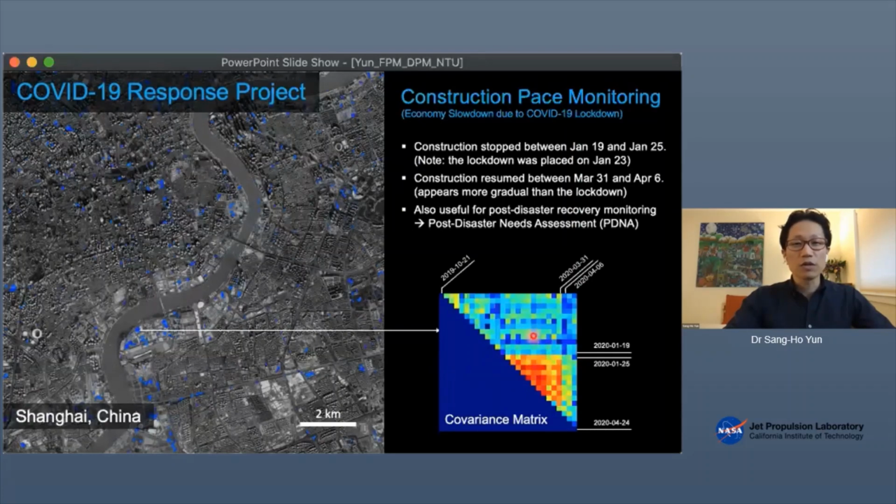This means that coherence was low in this construction site because of the human activity, and then it stopped and suddenly became high coherence, meaning the SAR images in this time period are similar to each other. And that timing was sometime between January 19 and January 25th. And remember, in China, the lockdown was placed on January 23rd.